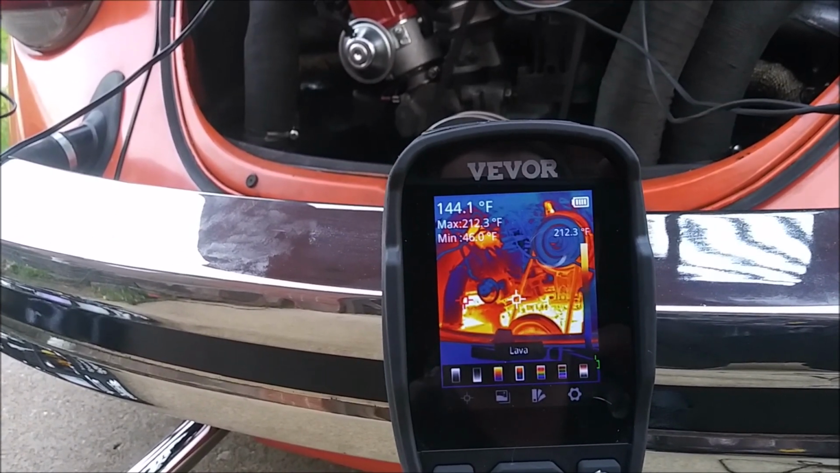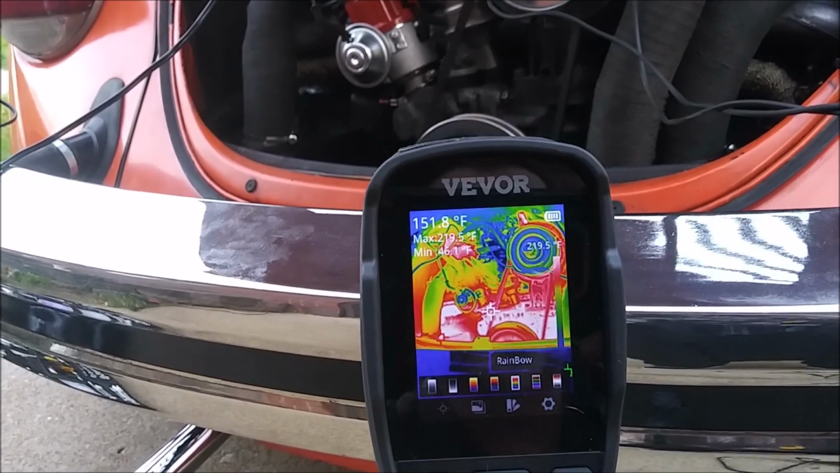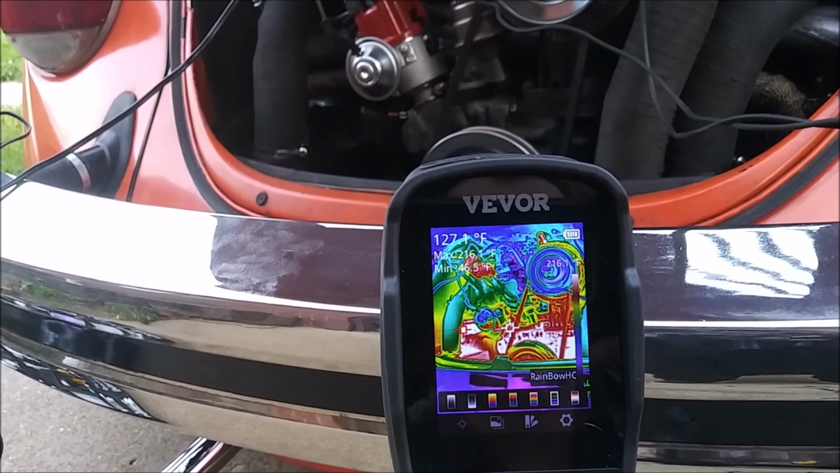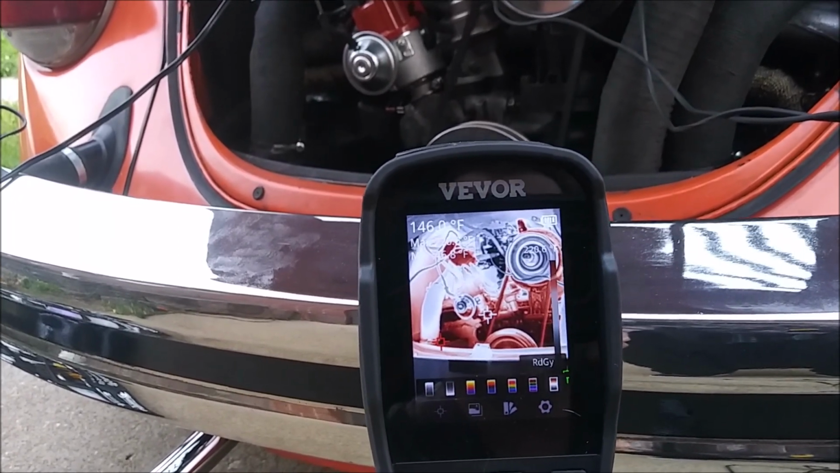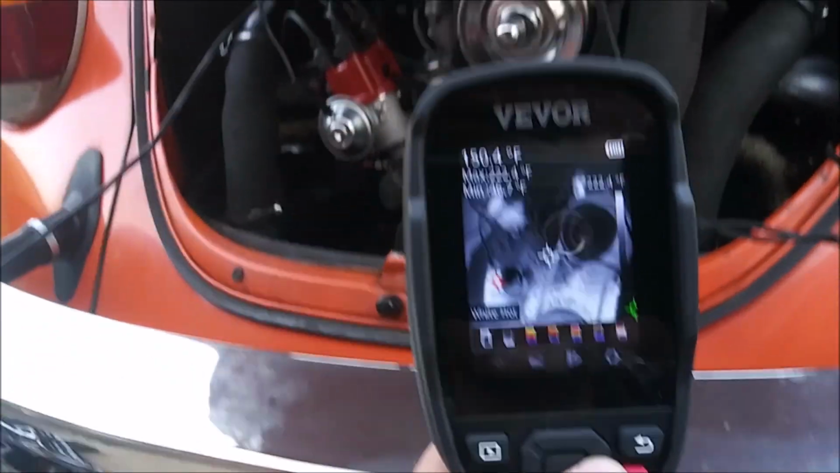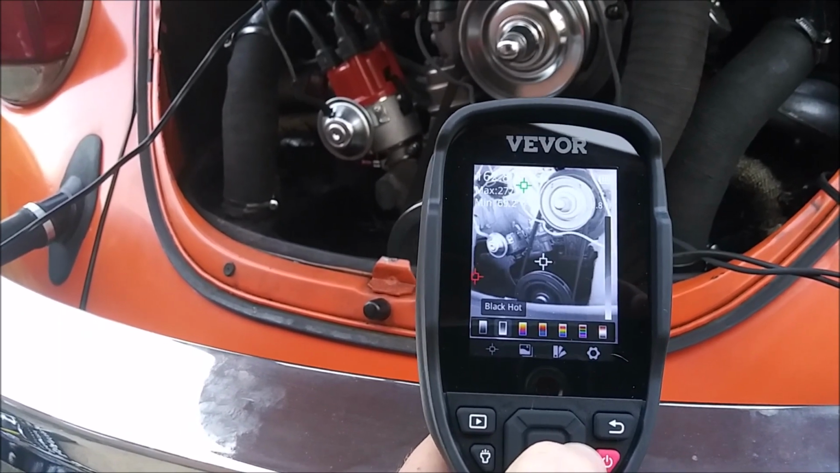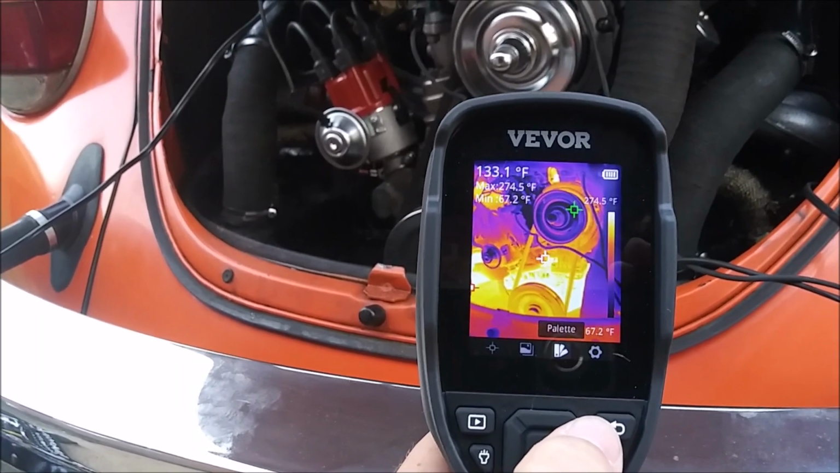Lava. Rainbow, red being hot, blue being cold. I guess a high contrast rainbow. Red and green. White, there are the hottest parts. Black being the coldest. And then the opposite, the black is now hot and the white are the coldest. Pretty neat little device.